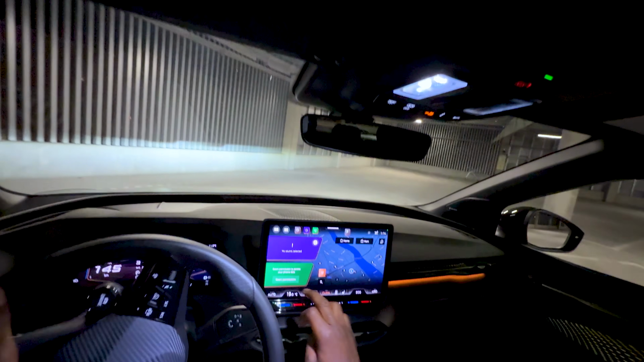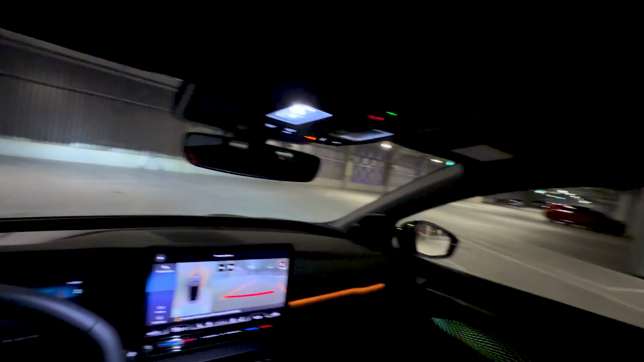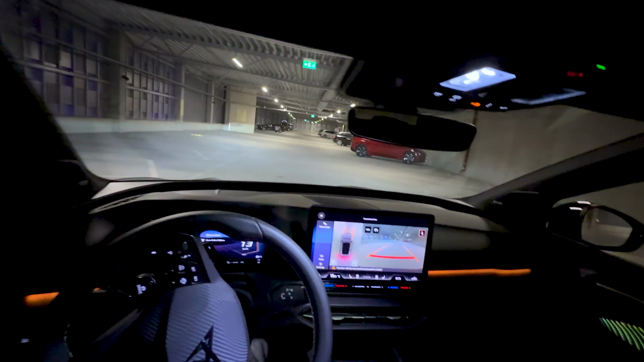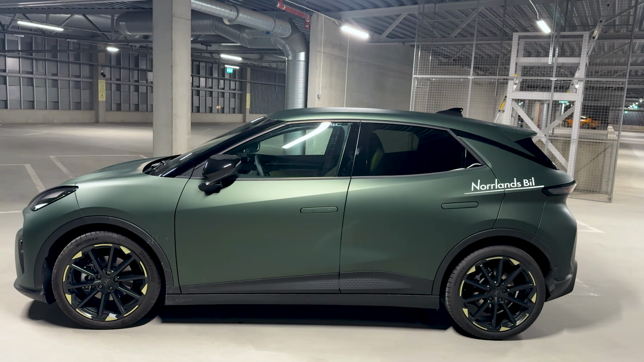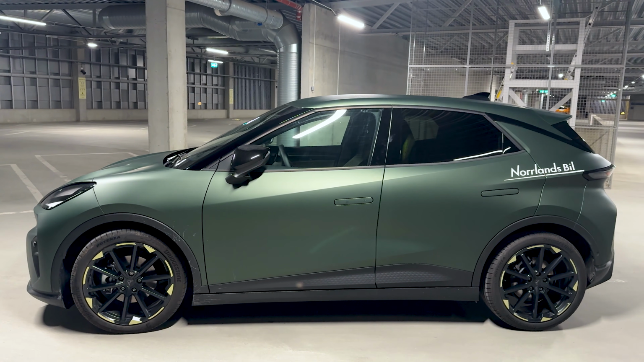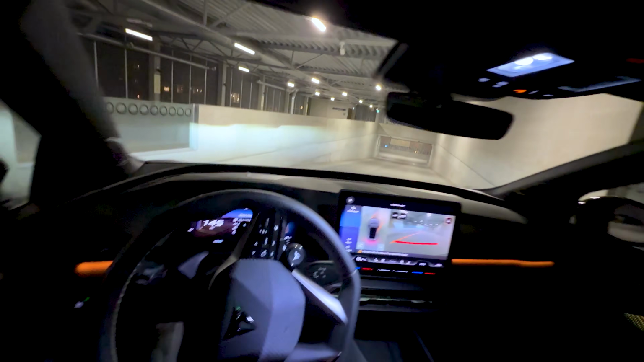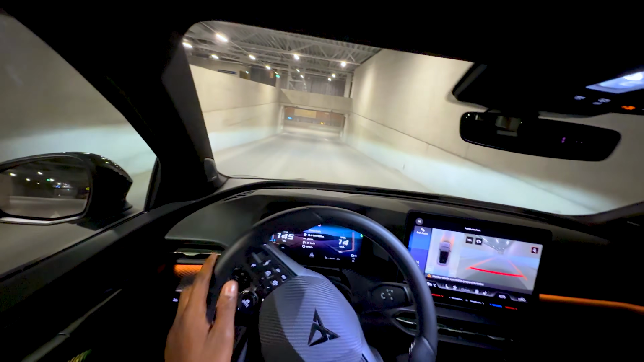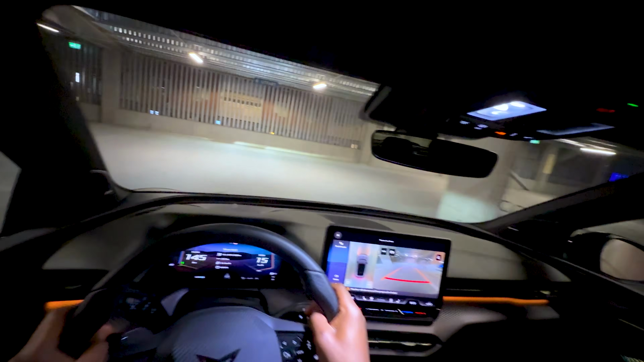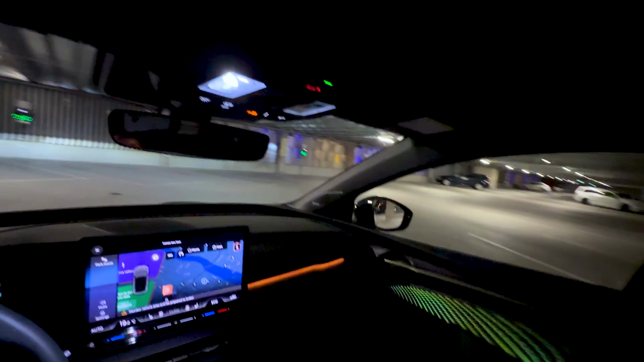But having a 360-degree camera, if we just pull that up in spaces like this, it's really good. But of course, this car in size at 4,046 millimeters, navigating parking spaces like this, it's not a hassle. Honestly, it's not a hassle. But on this drive, we will talk about the interesting parts for this Cupra Raval. Let's just turn that off.